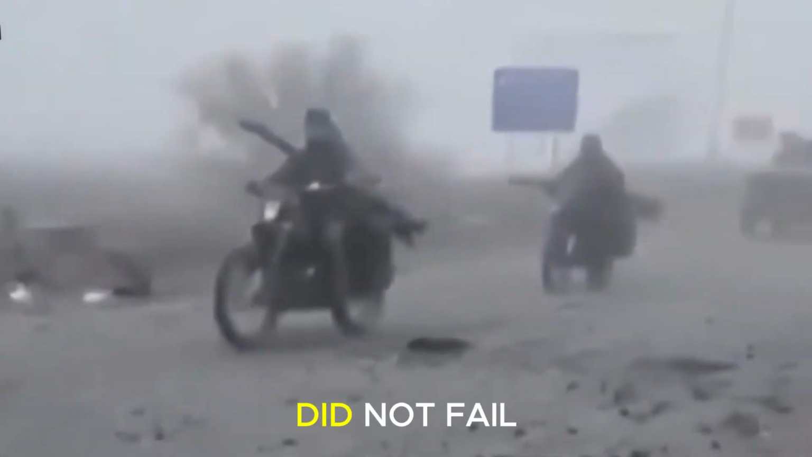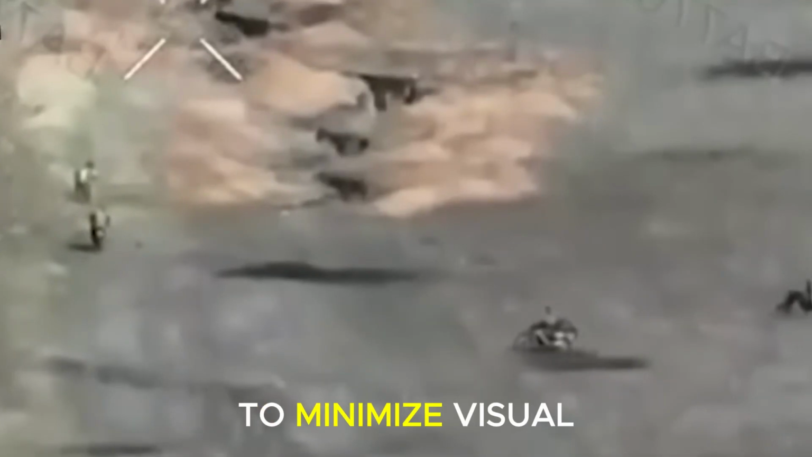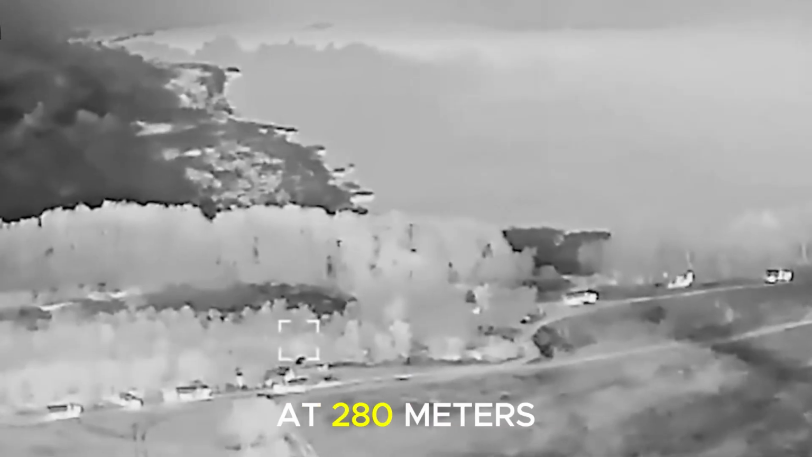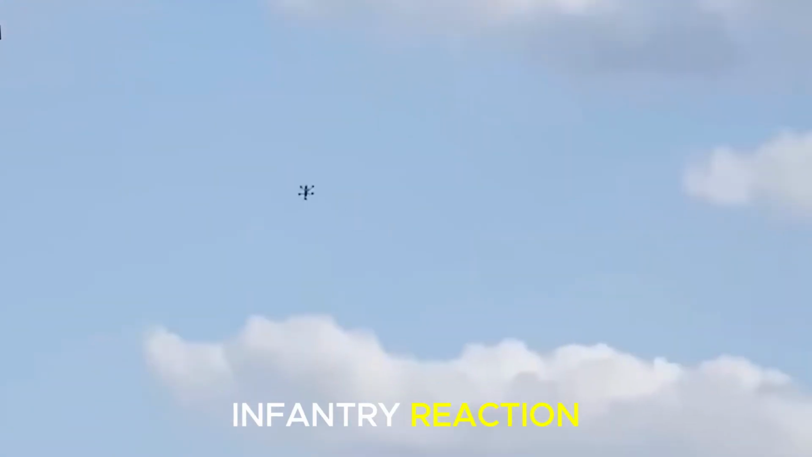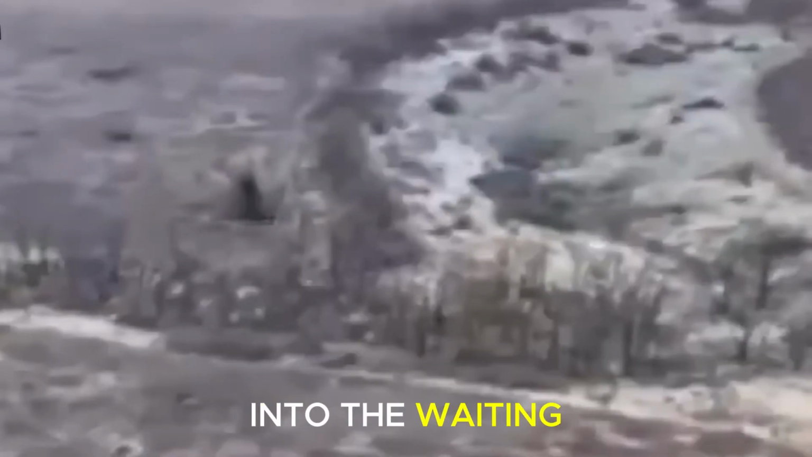This operation did not fail due to carelessness. They utilized a standard approach, maintained correct spacing, and used darkness to minimize visual detection. But they failed because we held the high ground of constant observation. Our thermal feed at 280 meters negates the night. Our rapid FPV deployment outpaces any infantry reaction. Finally, artillery does not need direct hits. It simply funnels the enemy directly into the waiting drones.